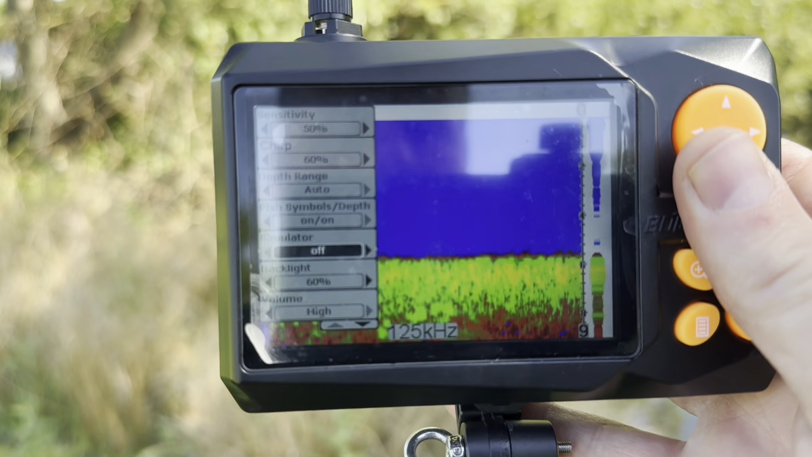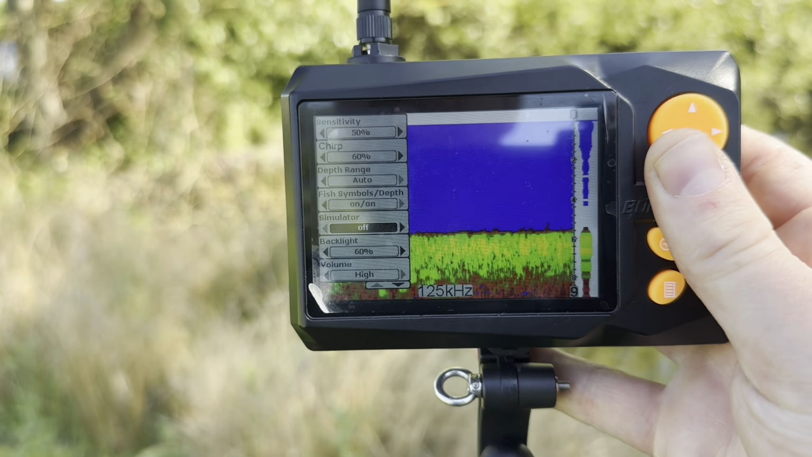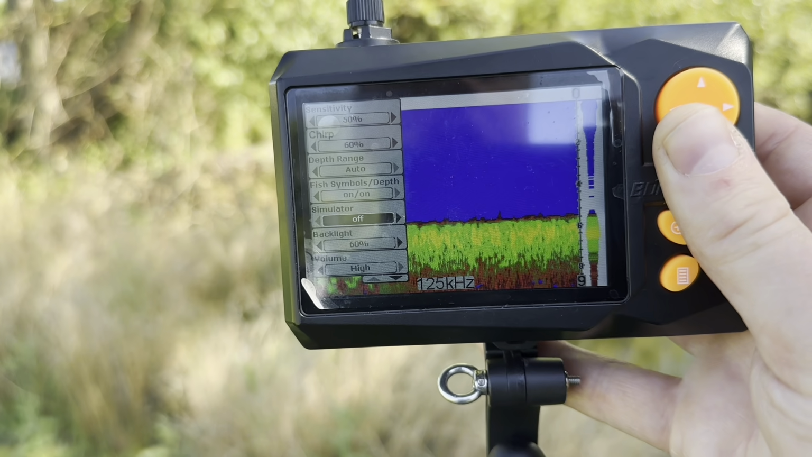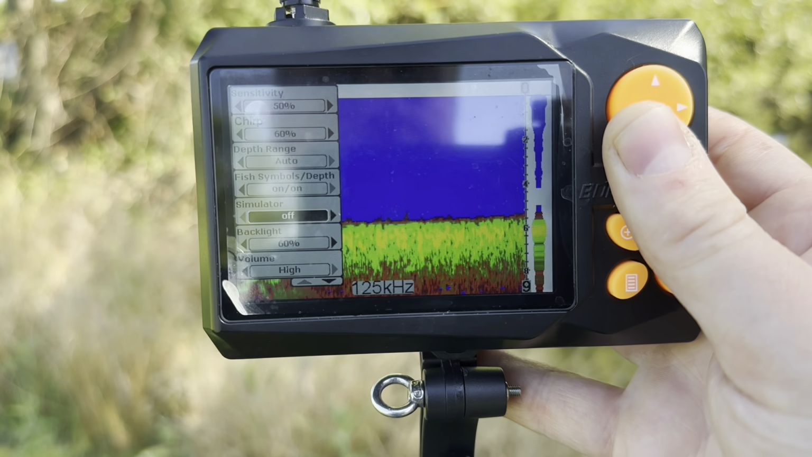Next up, we have simulator, which you can ignore. Simulator is purely for display purposes, and it's like when you go to Halfords and you see the radios on the side doing all sorts of crazy things. That's exactly what simulator's for. So if you turn your sonar screen on and it's going crazy and it's not even in the water, check and make sure you've got simulator set to off.